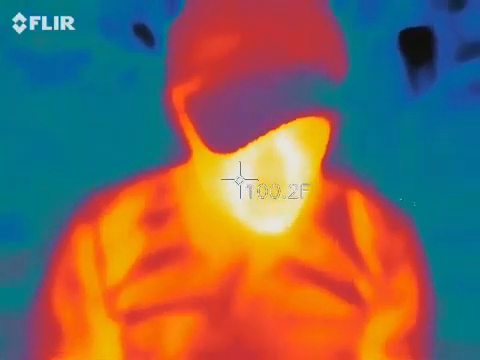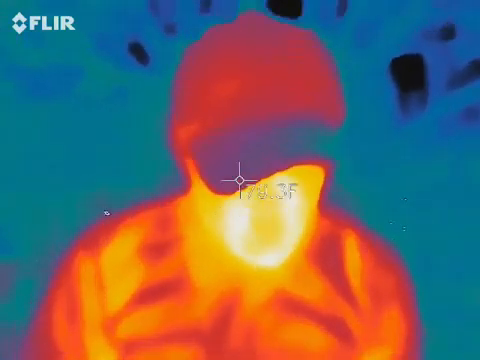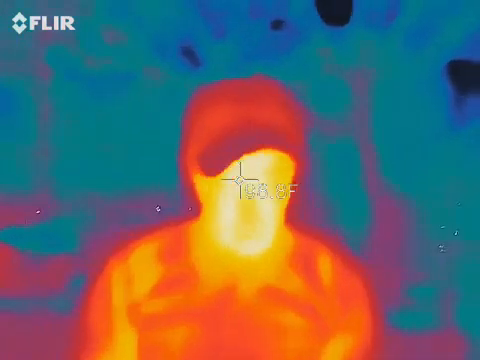So we're going to go back to the wall. Watch right above the wall. You're going to see 2 black, icy cold spots. Oh, I see them right there.